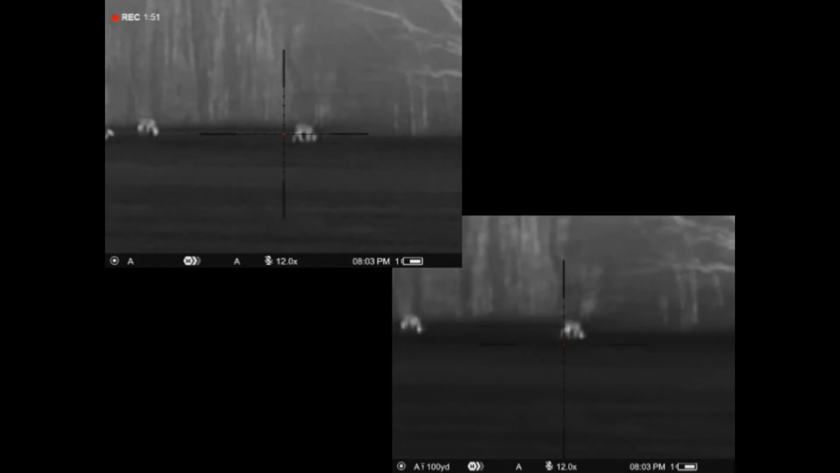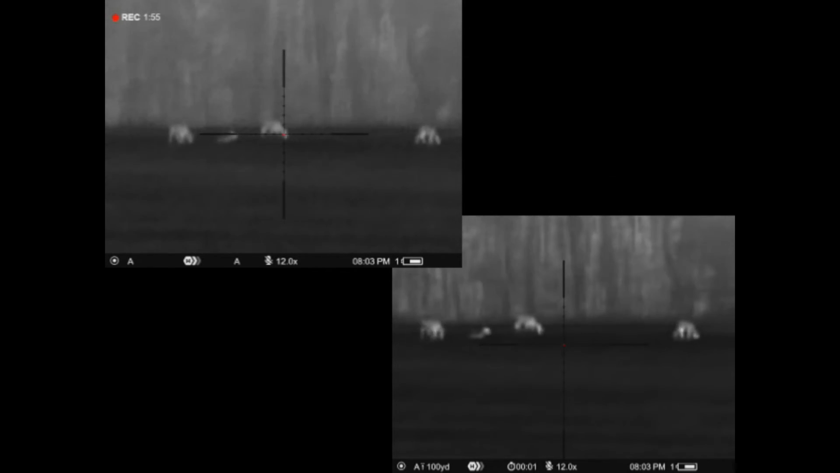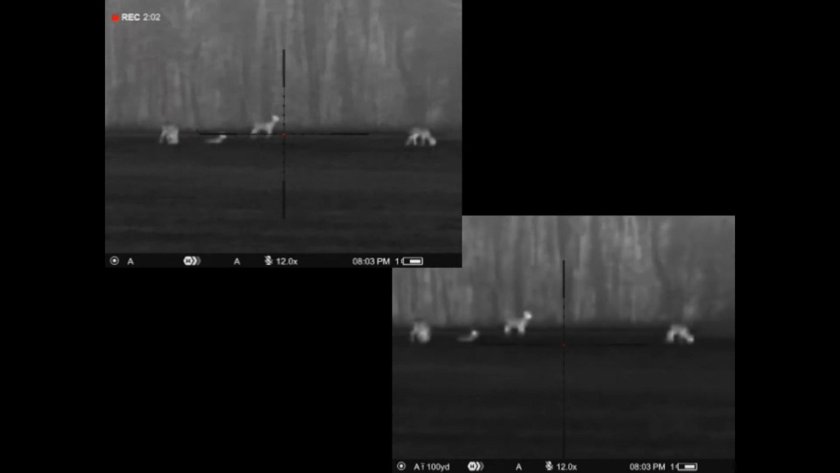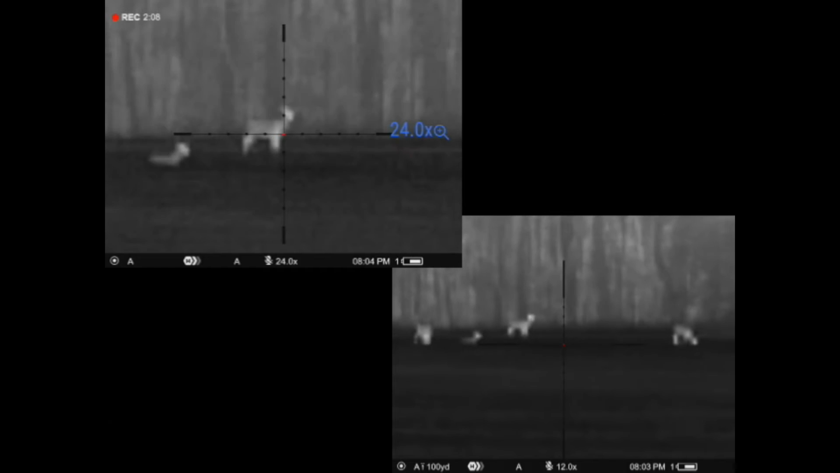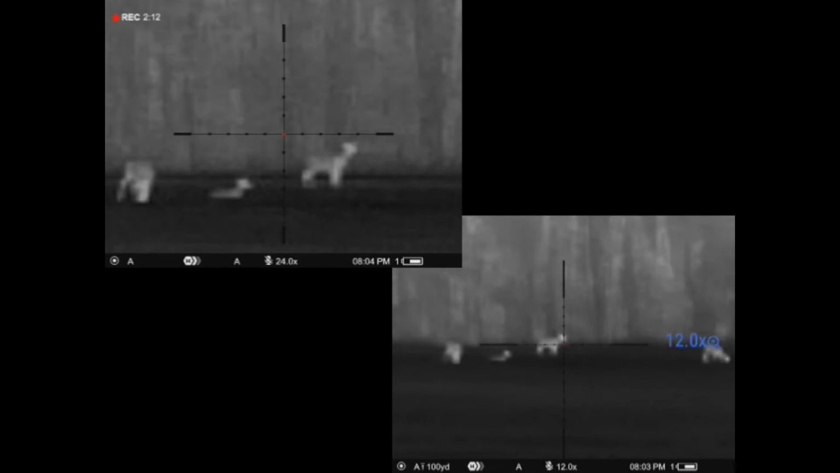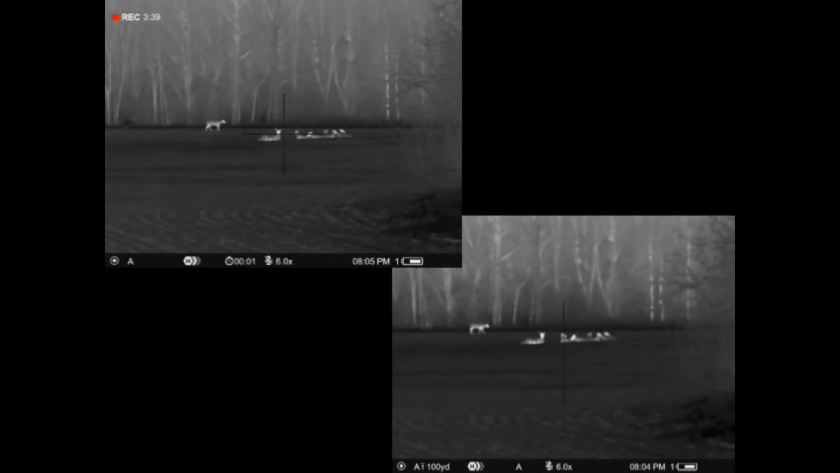So again, in this particular instance, I'm going to kind of keep panning around this field here. In a second I'll move over to the other side and give you a better idea of a few other things. There we are at 24x on the G. That's obviously giving you quite a bit of pixelization, but you can see where it would be really useful to be able to hold the reticle in relationship to a target at that kind of distance.